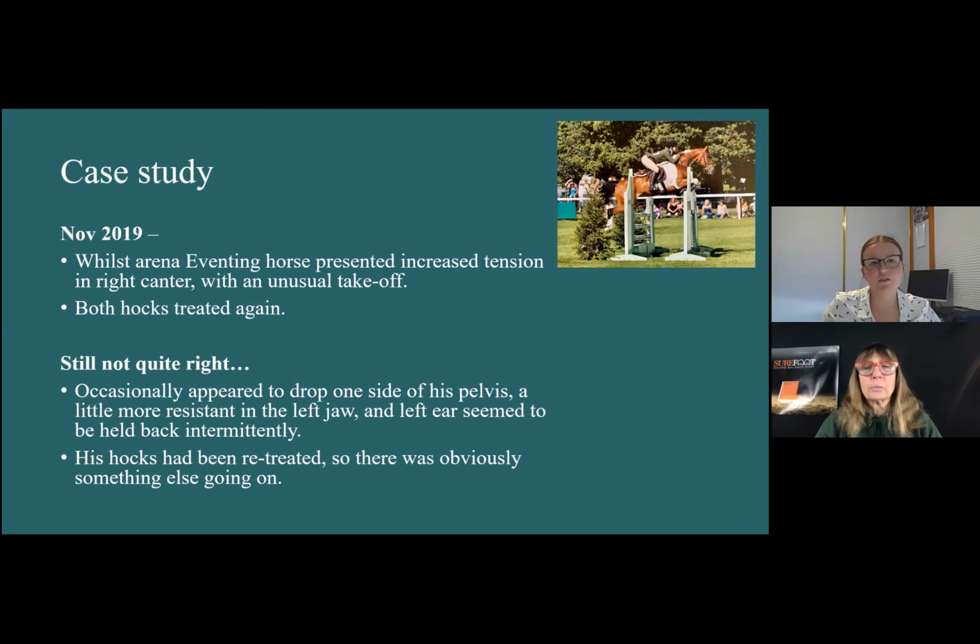And then in November 2019, they were out arena eventing, and he presented with an increased tension in the right canter and an unusual takeoff in his jumping phase. So the owner sought veterinarian advice, and they treated both hocks again.